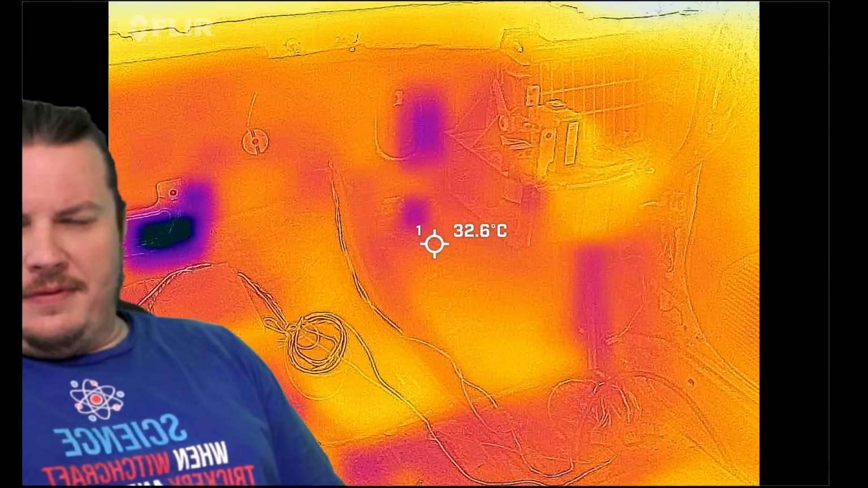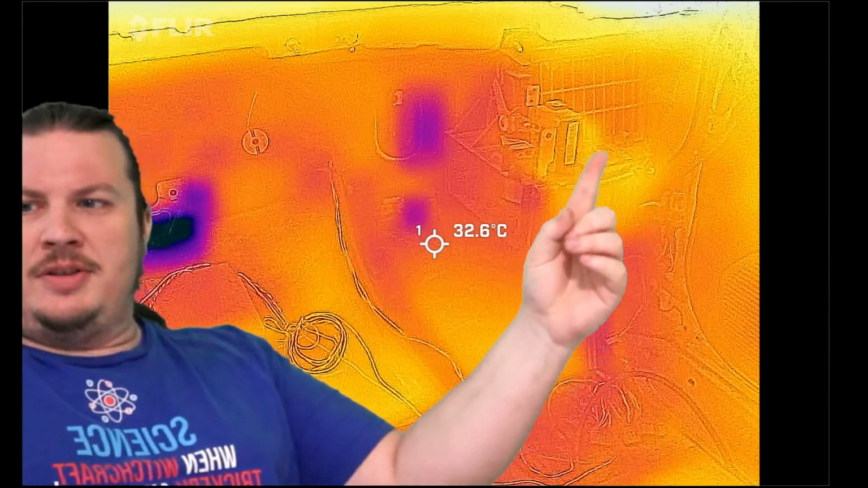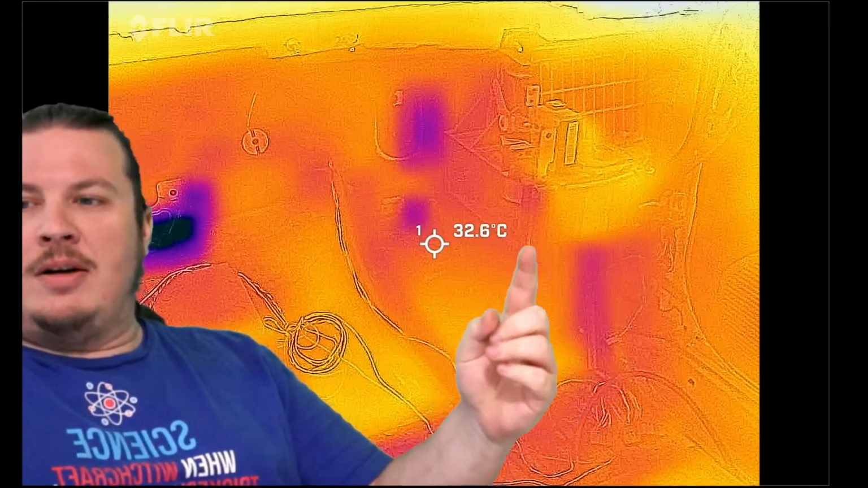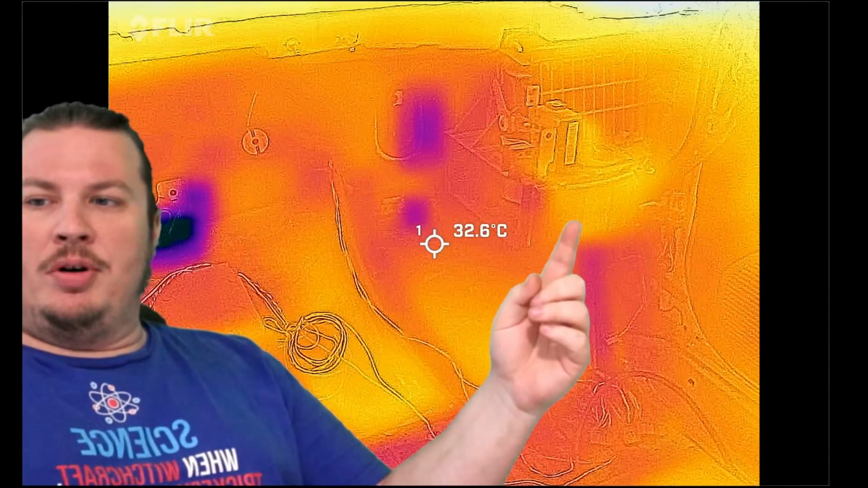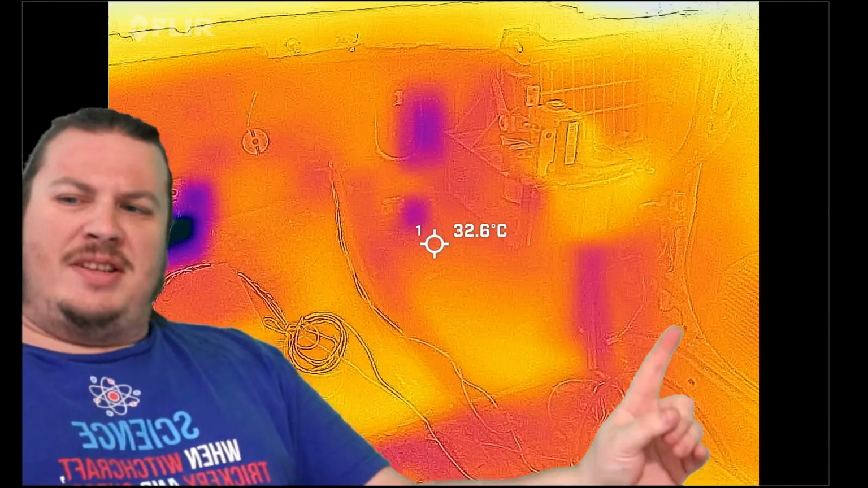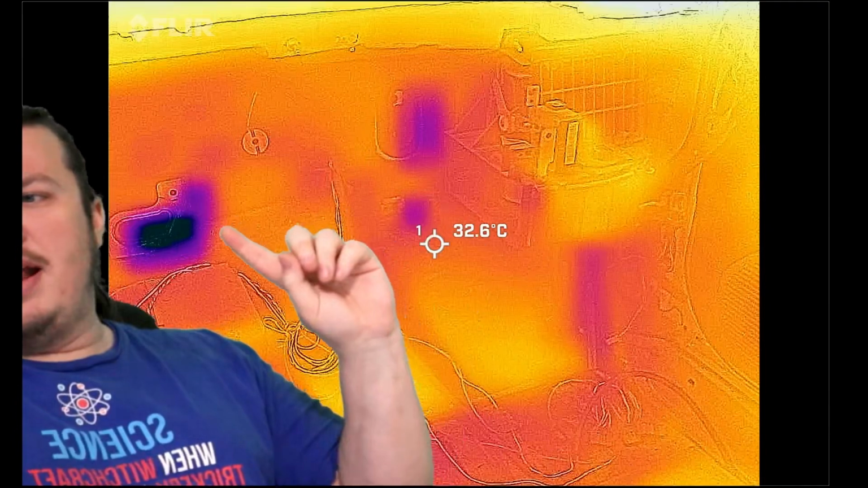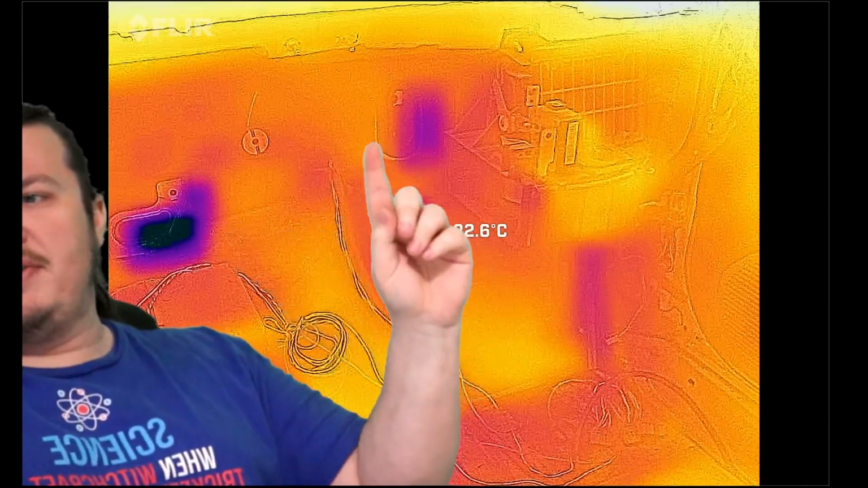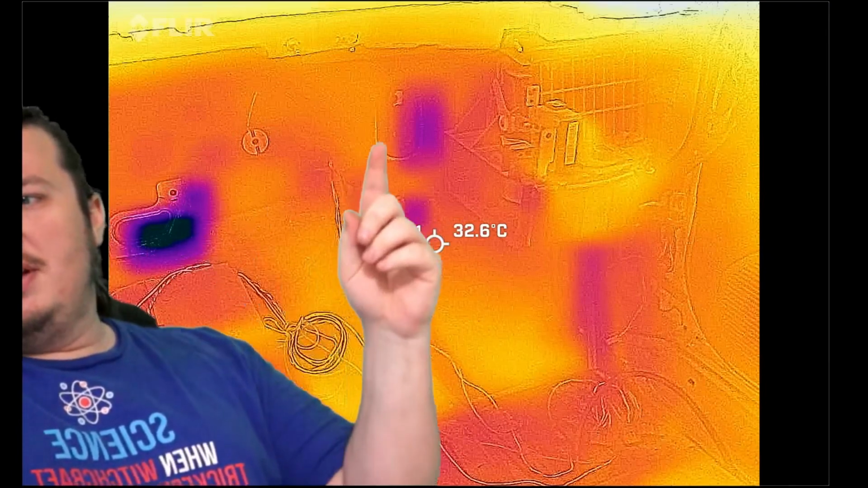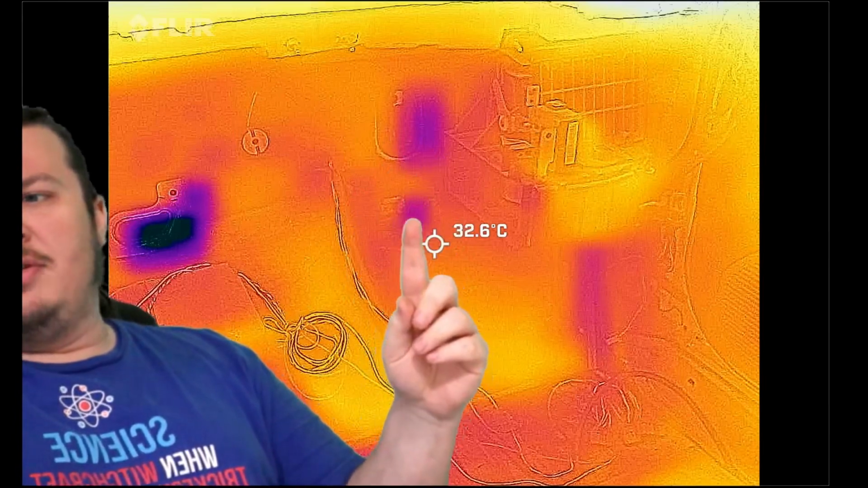So here we have the firewall section. You can see I've still got the blower box installed. You can see that little mesh right here and this big thing with the outline. That's the blower motor and the blend door for the recirculation. That's still installed, but these three holes right here appear to be colder than everything else. That is the heater core pipe inlets, the evaporator pipe inlets, and then the water drain right there and below it.